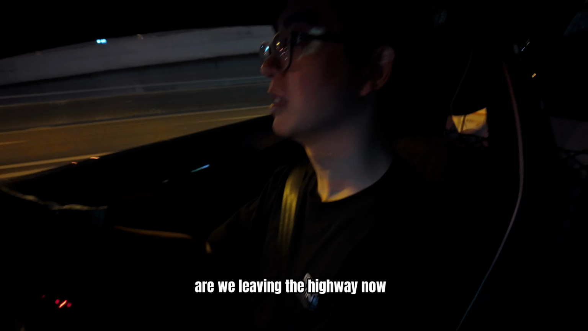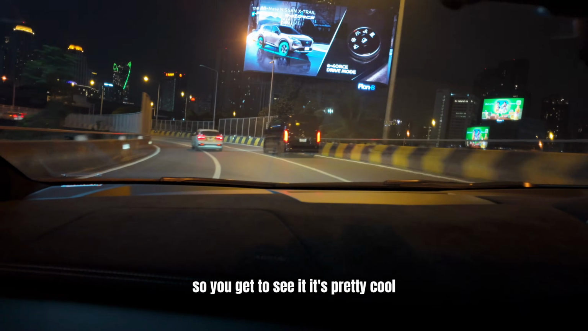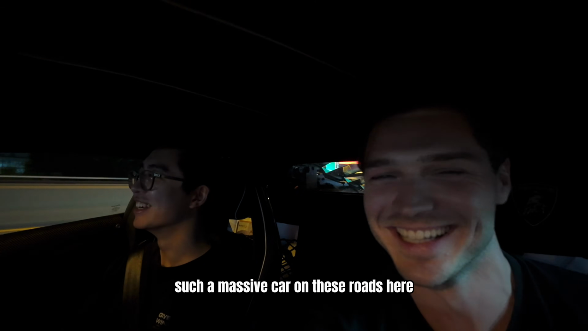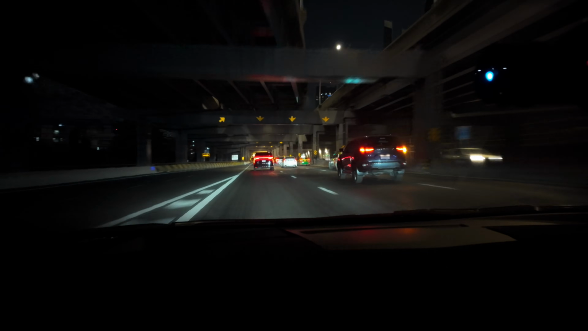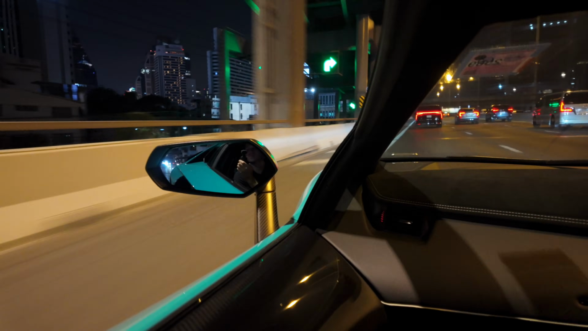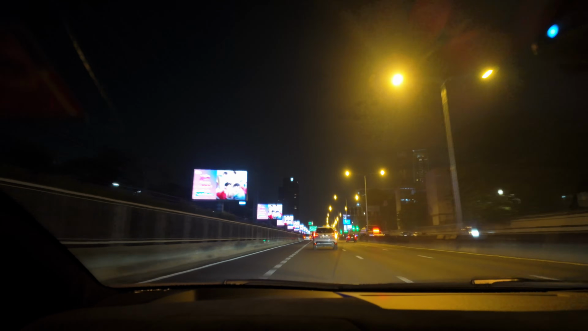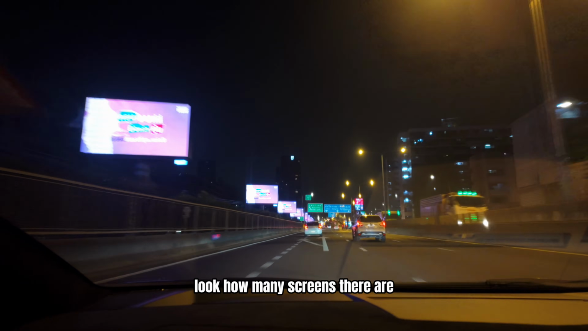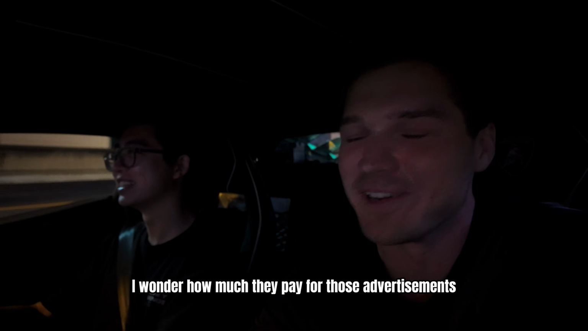Are we leaving the highway now? No, actually, this place has an entrance right from the highway. Oh wow! So you get to see it. It's pretty cool. It's such an insane feeling, like passenger driving. Such a massive car on these roads here. I'm impressed by the advertisements here. I've never seen so many of the same advertisements. Look how many screens there are. I wonder how much they pay for those advertisements.